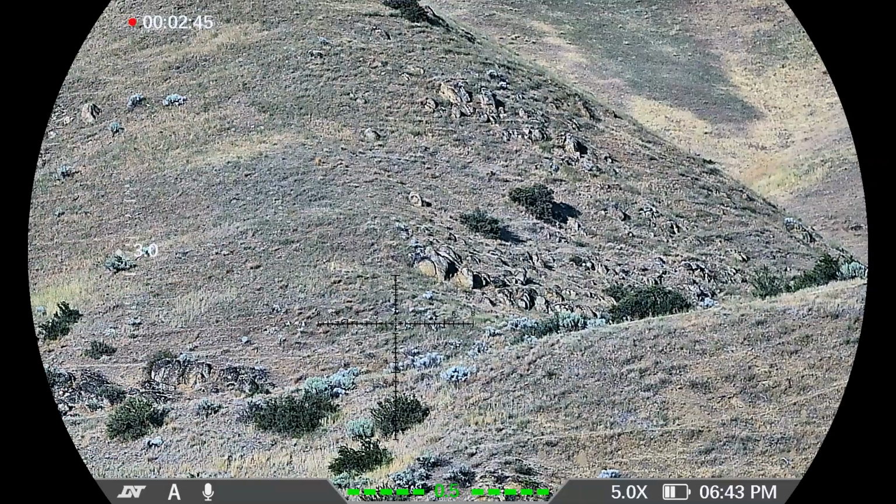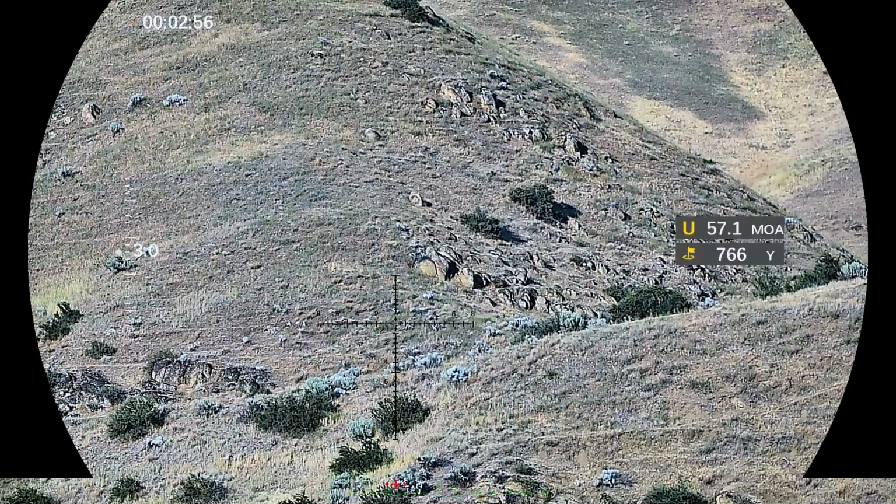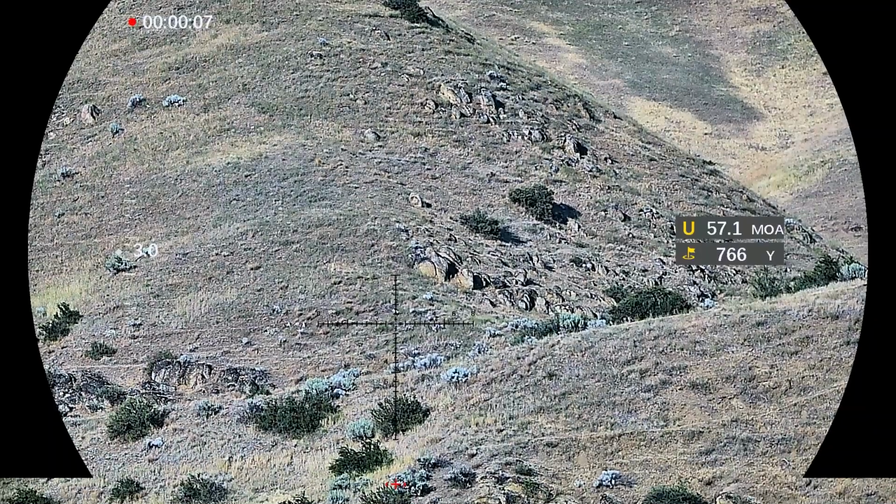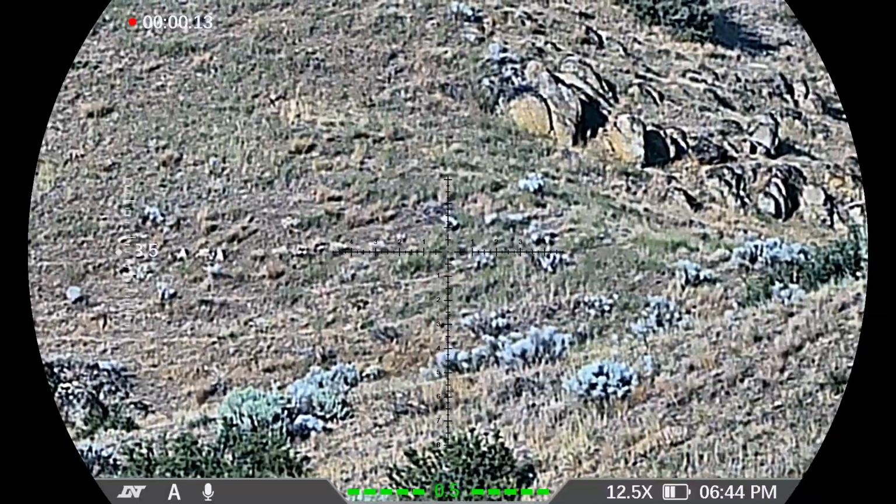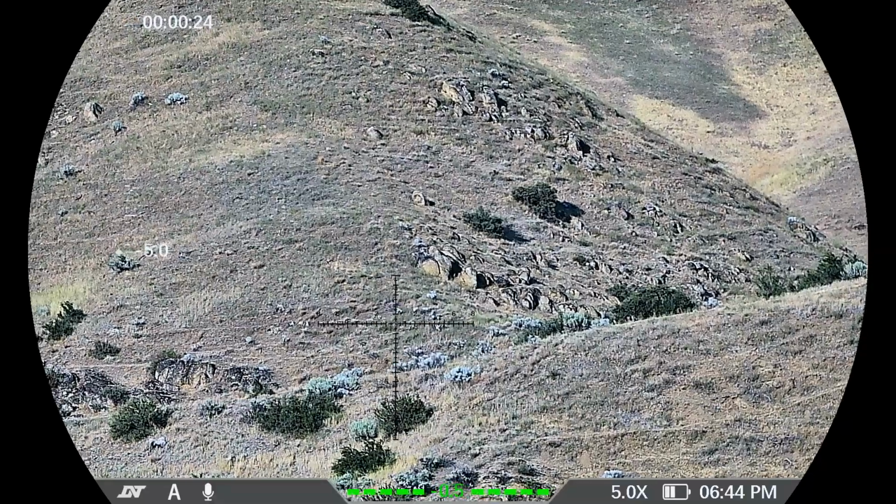And I don't think I have it turned on right now, but there's a setting that when it's on, it'll actually put a holdover on your reticle. And right now you don't see any holdover. It's telling you there, because I've got a 50 yard zero at 766 yards, it's telling me that I need to hold over 57.1 MOA. Normally it'll put that visual on the reticle, but I think it's not on right now. This has a pretty extensive setting system, so I'm not going to dig into it right now, but what it does is it puts a red or a green line on your reticle telling you where you need to aim. So it's actually pretty slick.